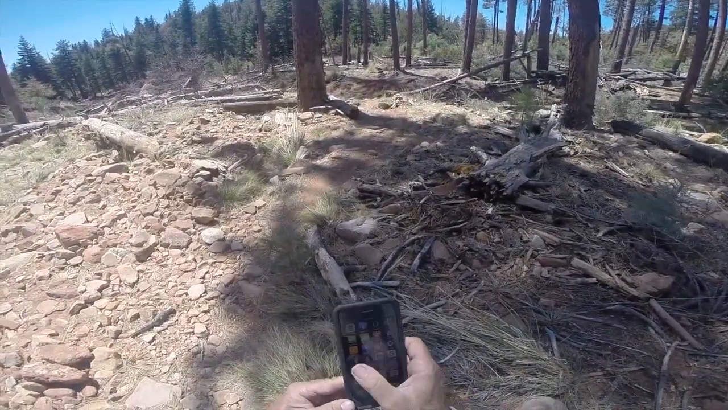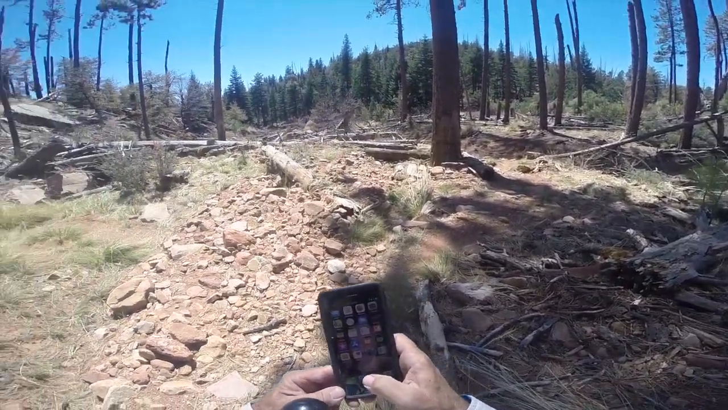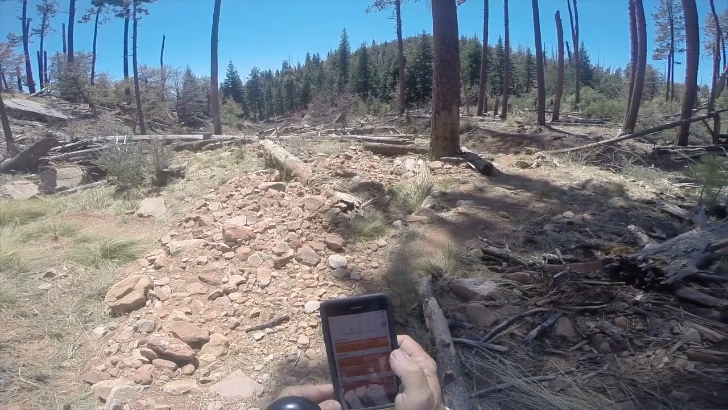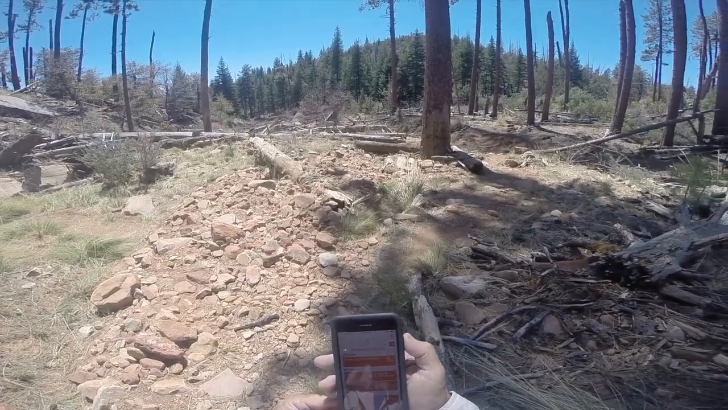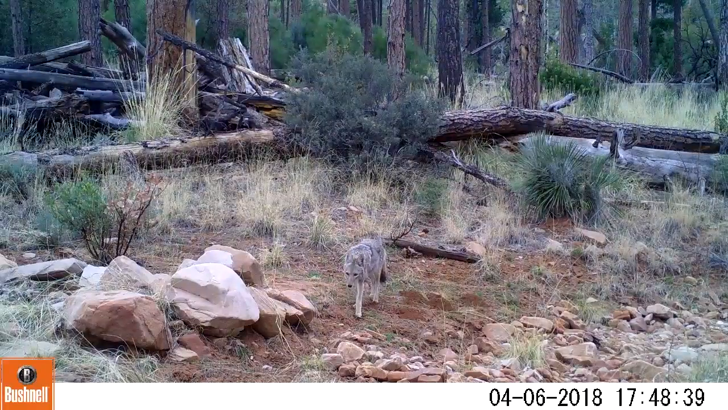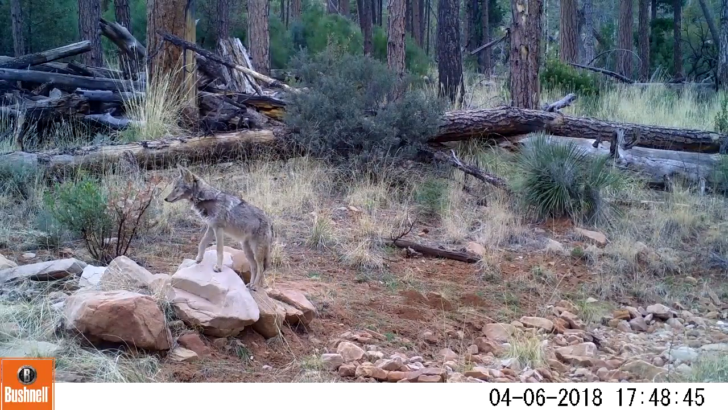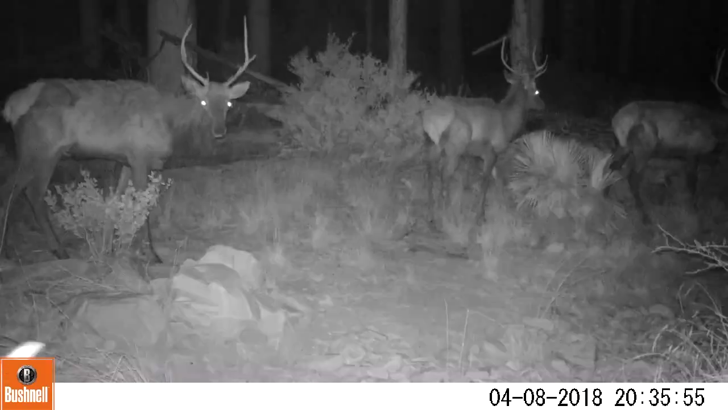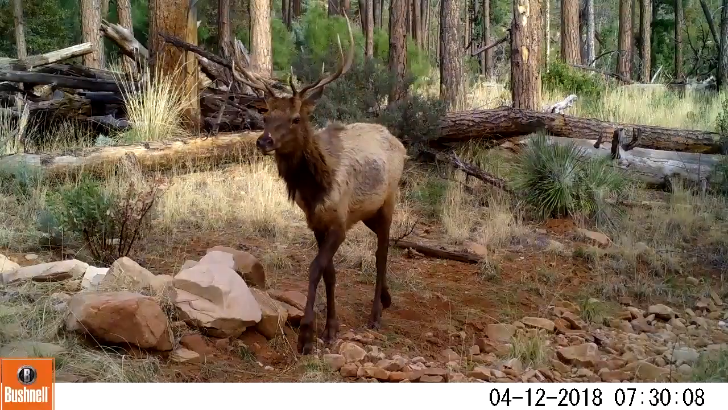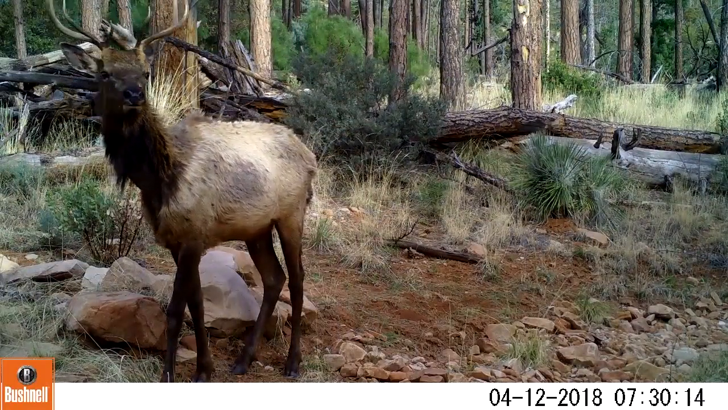Let's see. I've gone 3 miles already, so this is camera 7 location, which I have removed now, but here's a nice video of a coyote posing and looking around and checking the scenery. These are just some short bursts of elk, bull elk in the evening, at night, I guess.